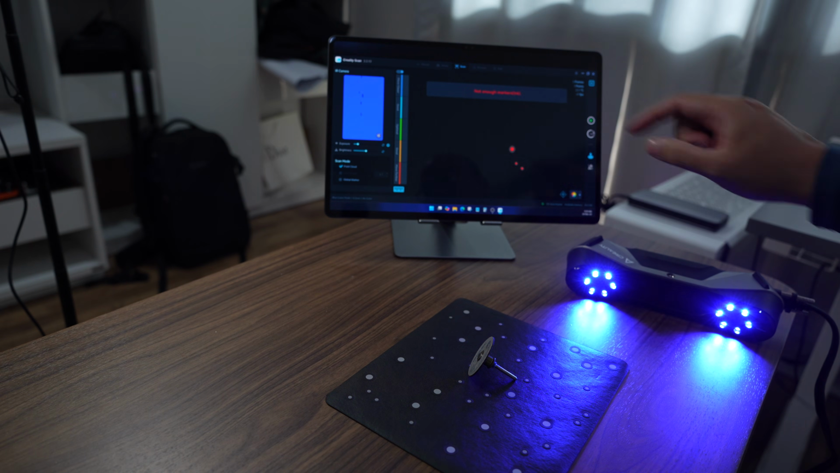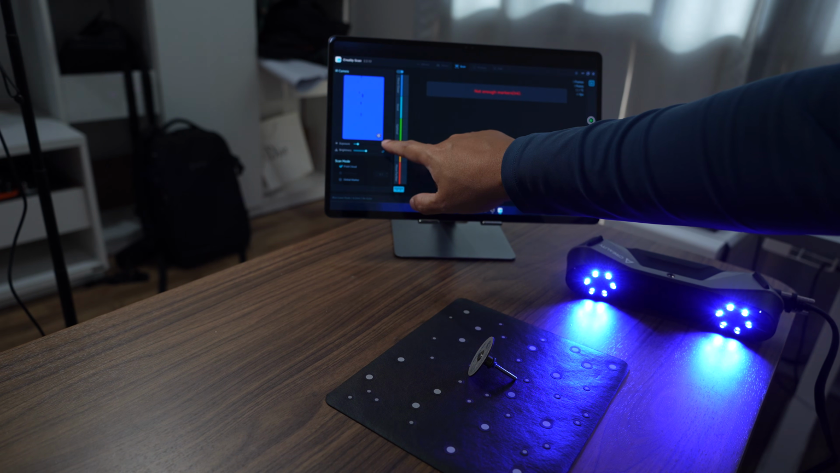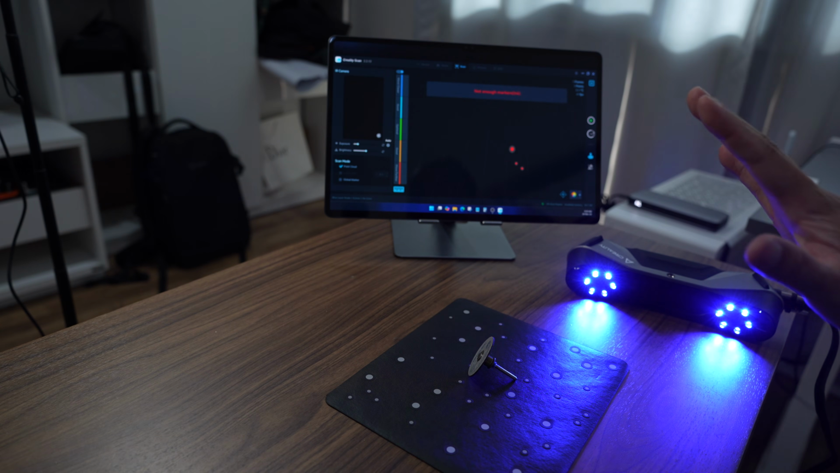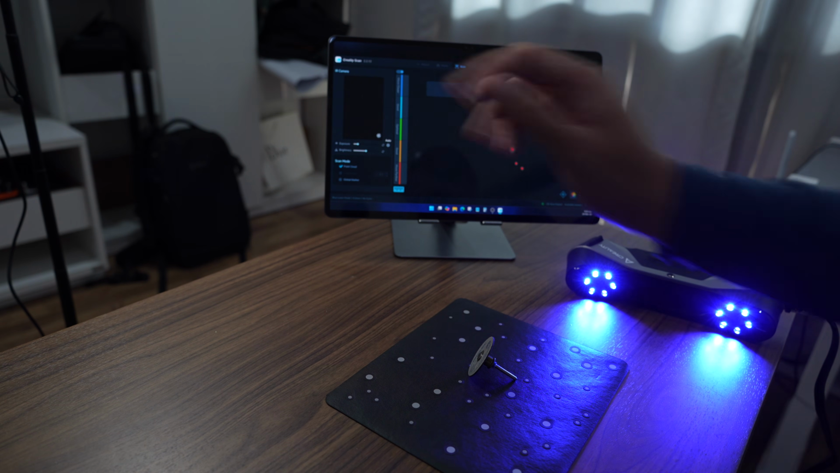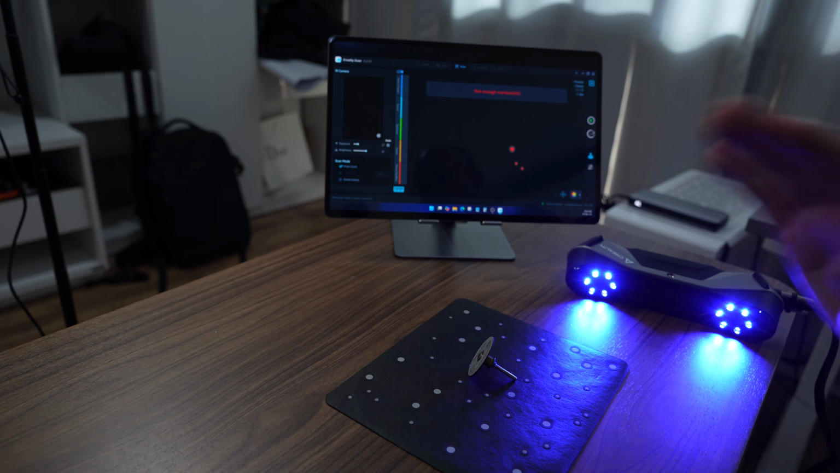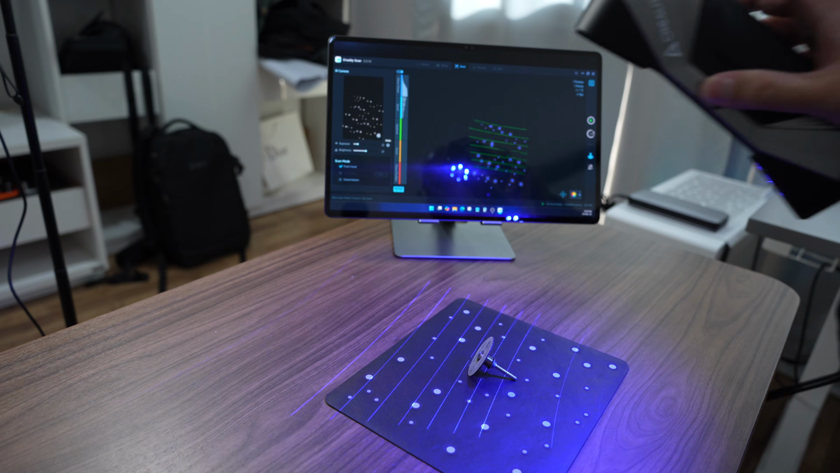One thing, there's an exposure tab on the left. Make sure it's automatic because the default value is manual and I find that it's too dim. The automatic exposure works 90% of the time. You should change that before you start scanning.